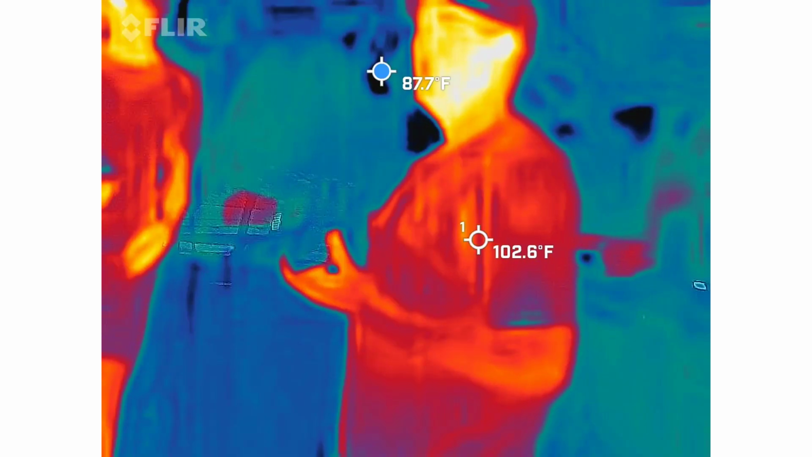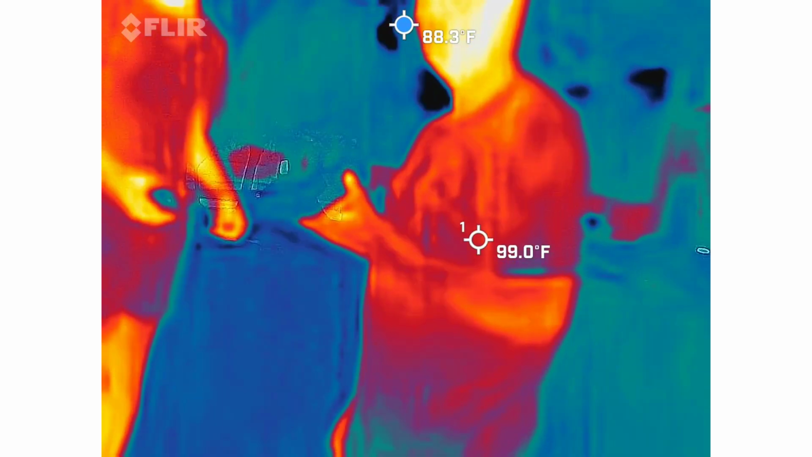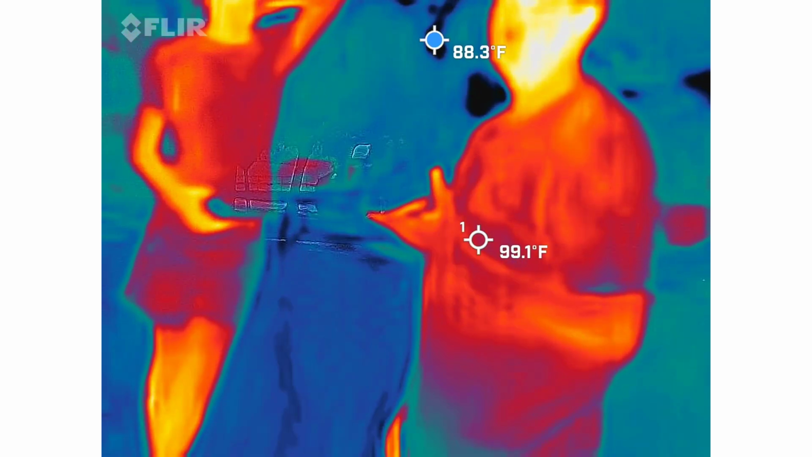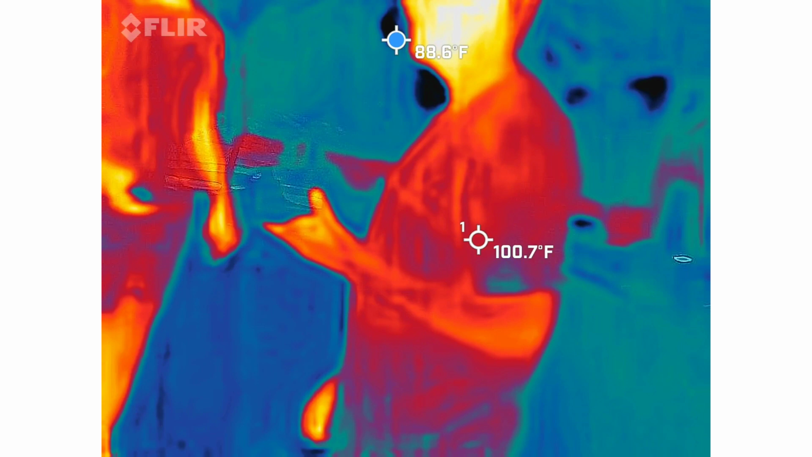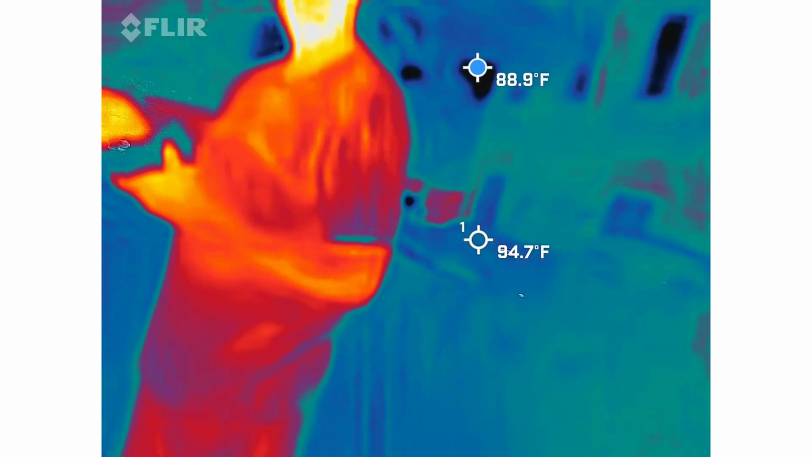This is what we call an Envoy. In a nutshell, digital Ouija board. Basically what it's going to do is use the EMF fields to detect letters coming through. Obviously it's a little sensitive right now because we are next to an electrical wire.